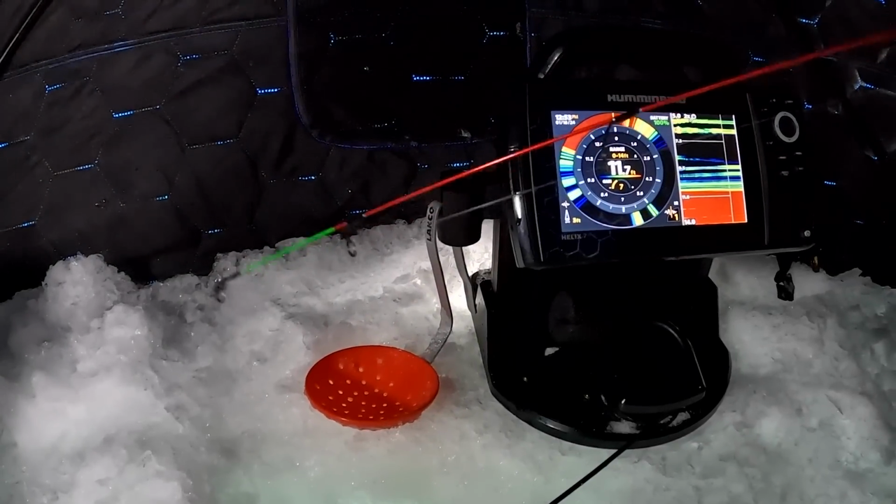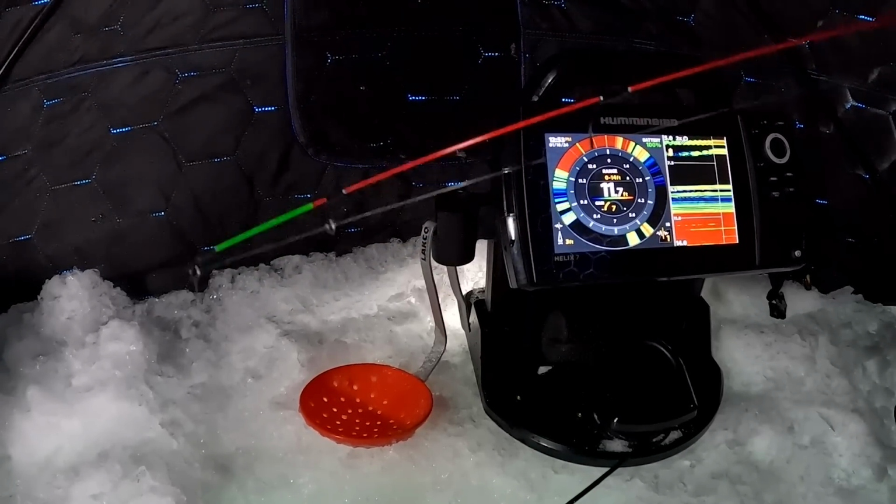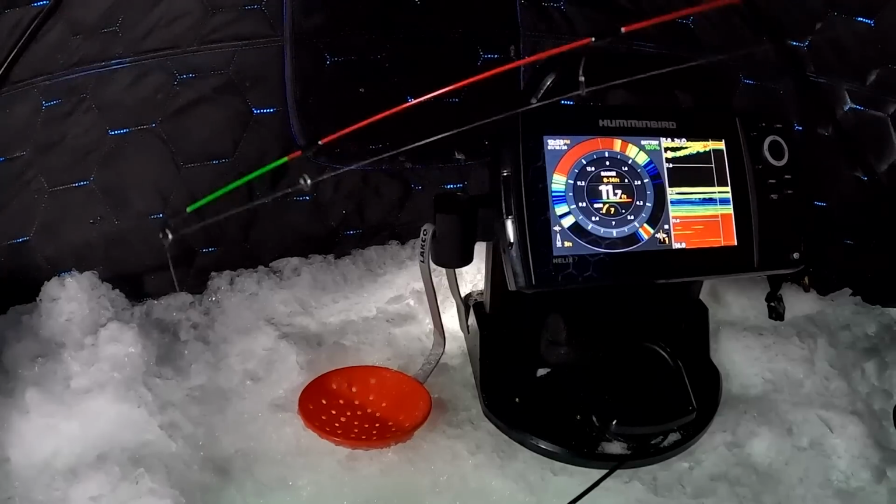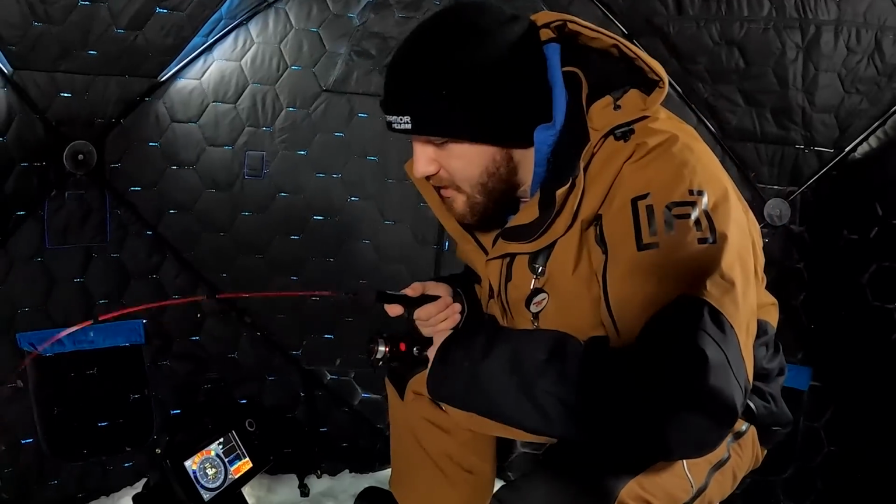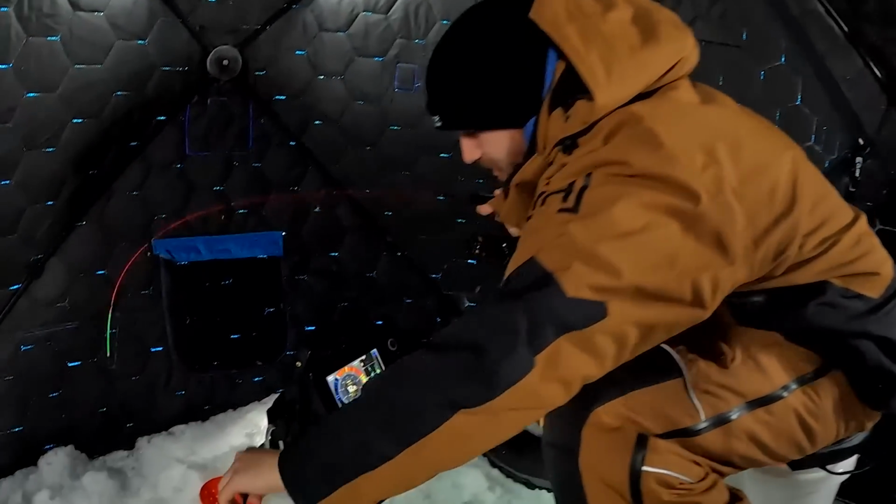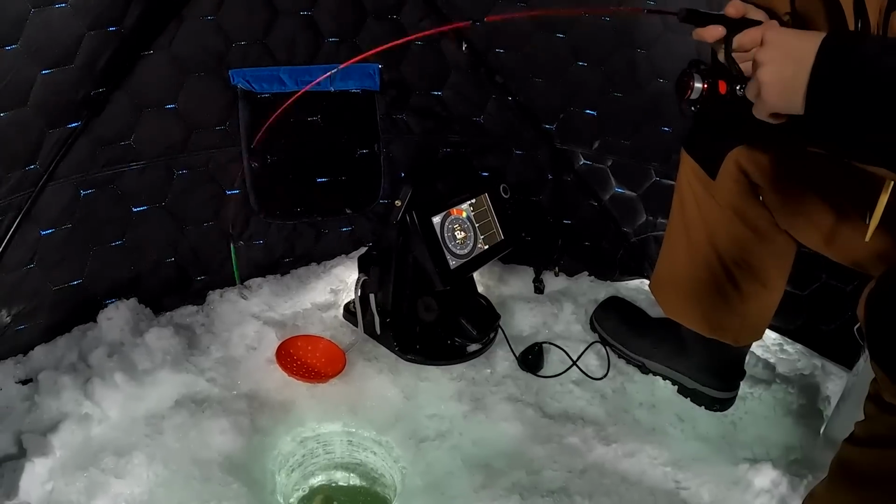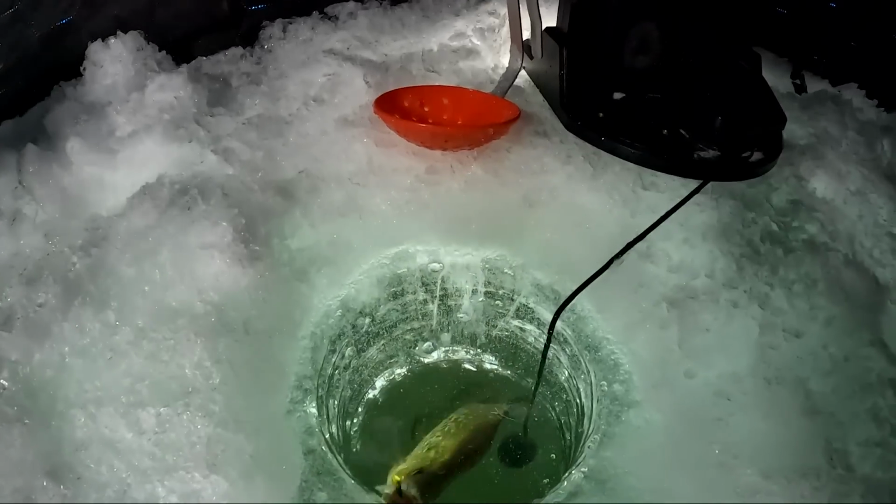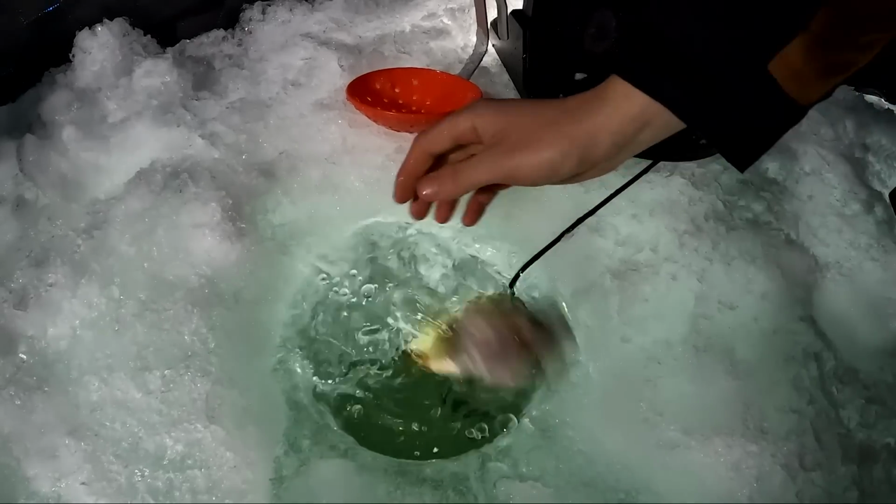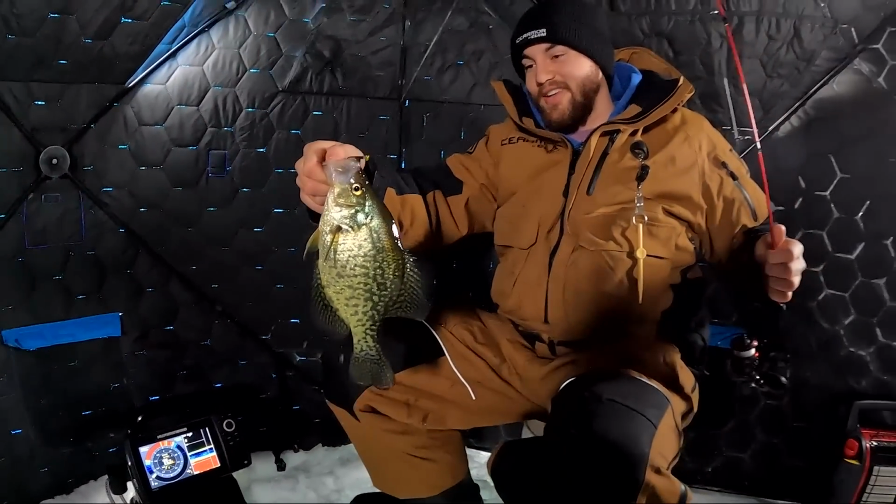See how charged up he was? He's gonna do it if he sees it. There he is, got him. Ooh, in the deucer there. What do we got? Ooh, maybe this isn't a crappie. Oh, it is. It's a nice one. Let's see. Oh yeah, nice crappie. Look at that. Look at that nice Brainerd Lakes area slab.